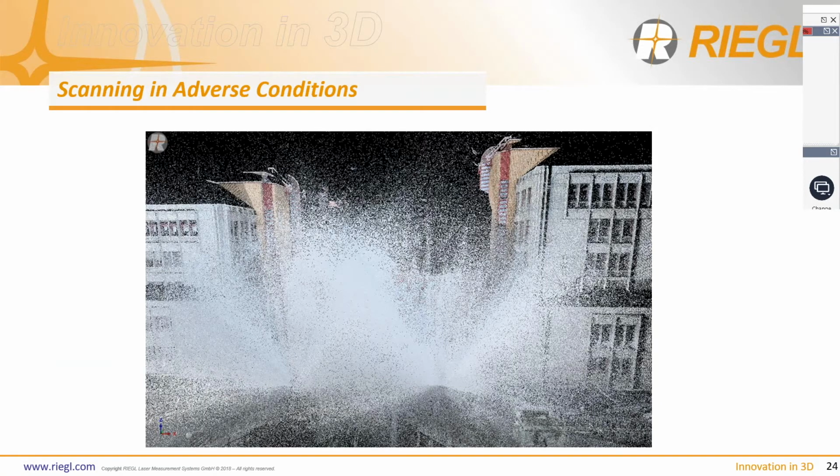So as we said before, we were looking at scanning in adverse weather conditions. I want to say you might have seen this slide before, but it's still very relevant and it works beautifully well. So yeah, scanning in rain, yes, we can do it. Bear in mind the scanner's IP64 rated. And we record the rain. We also record the buildings behind.